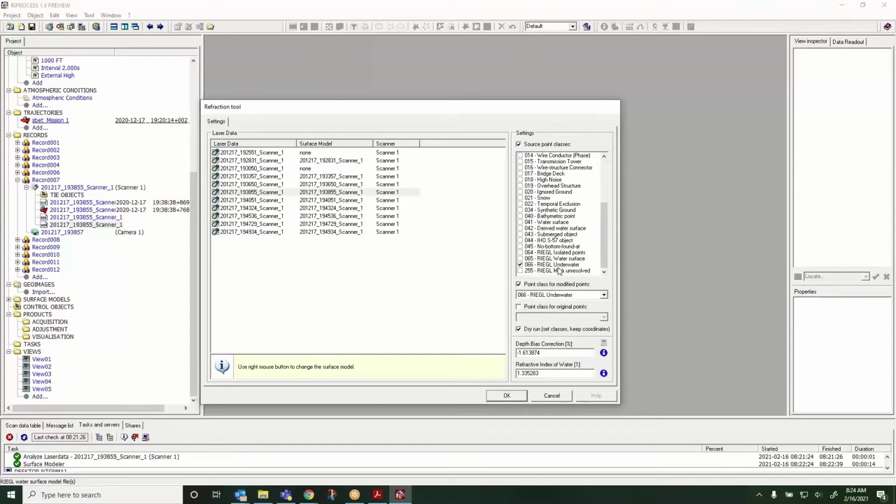Highlight all these, we want to run all of it. There we go, we want to look at everything, not the MTA points, of course. And look at the water surface, we don't need it to use that class. All right, so we're ready to go there.